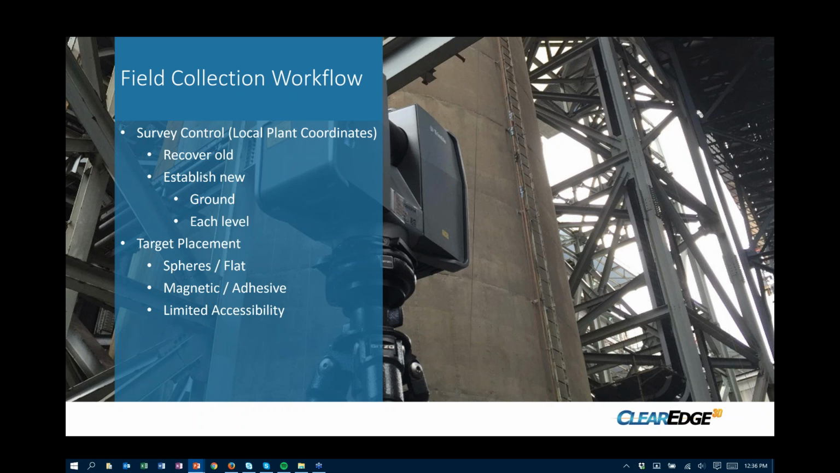Then we had target placements throughout the facility. We had a lot of opportunity to utilize the steel structures for magnet targets, for spheres, flat surface targets. We also had very limited accessibility to some of these areas due to the plant being in operation, just from a safety standpoint and a physical not able to get to standpoint.